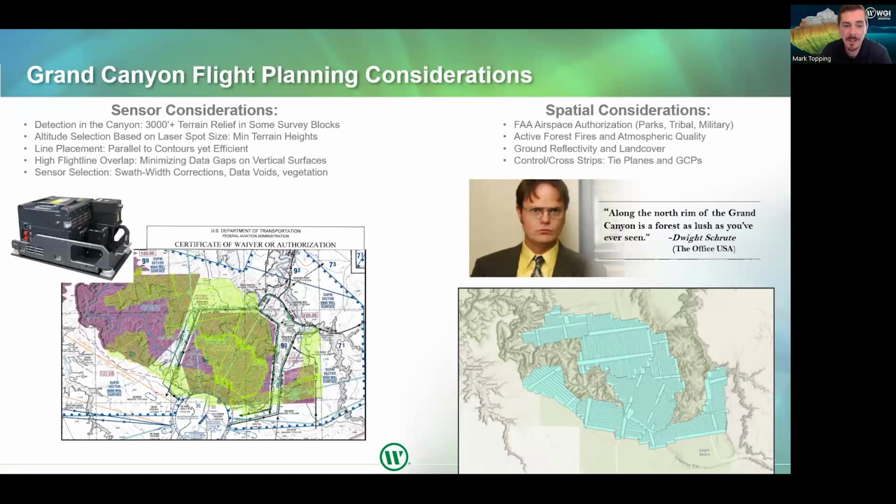We also have to consider the reflectivity in the land cover, so the vegetation, and we estimate the reflectivity of the ground to select an altitude that is high enough to be efficient, which means you'll have wide LiDAR coverage, but not so high that you're unable to penetrate canopy, you're unable to get valid ranges in the bottom of that deep canyon.